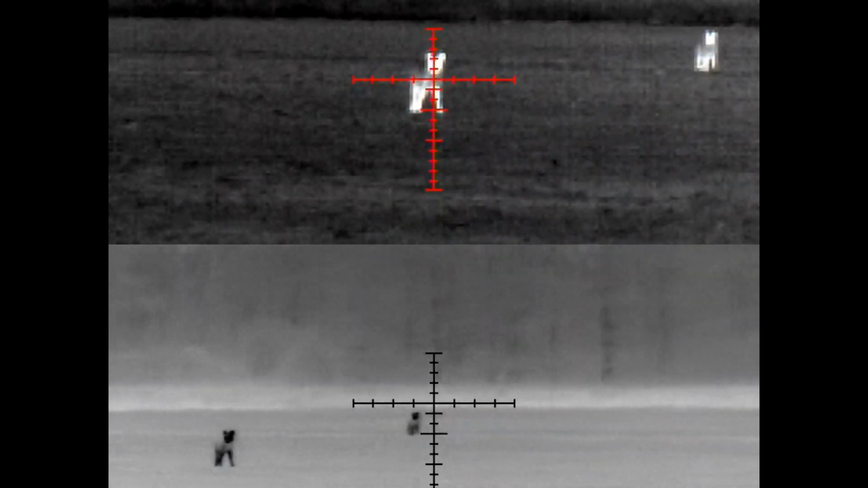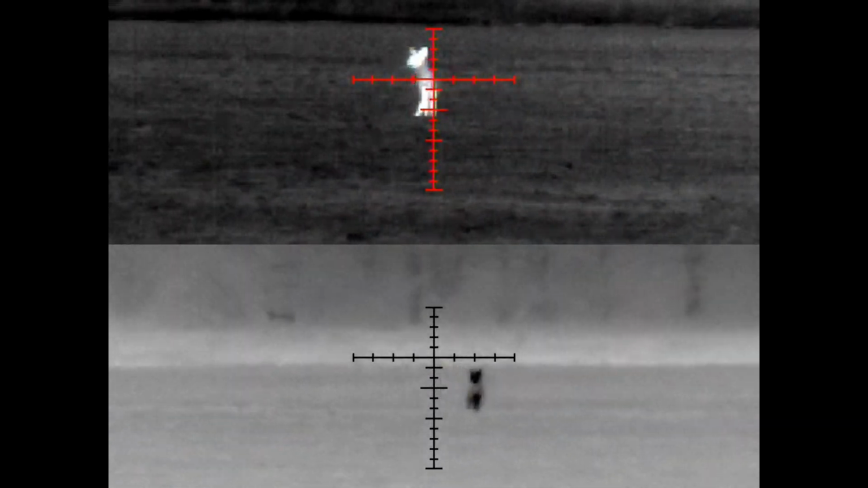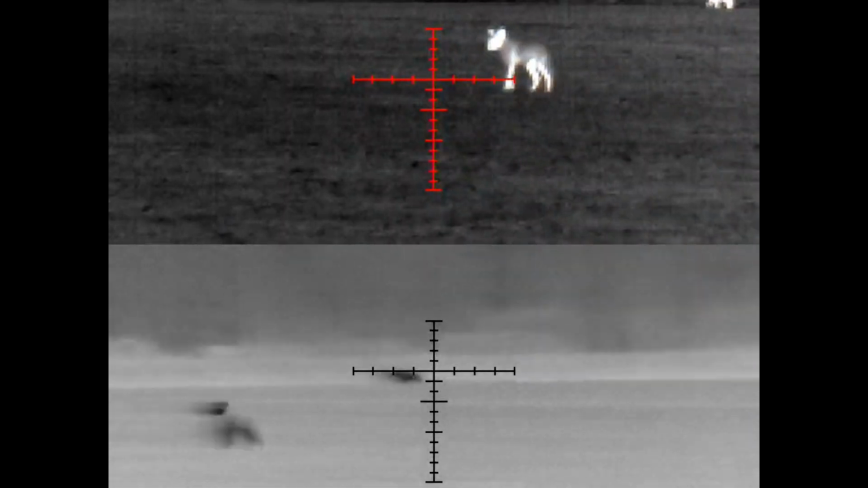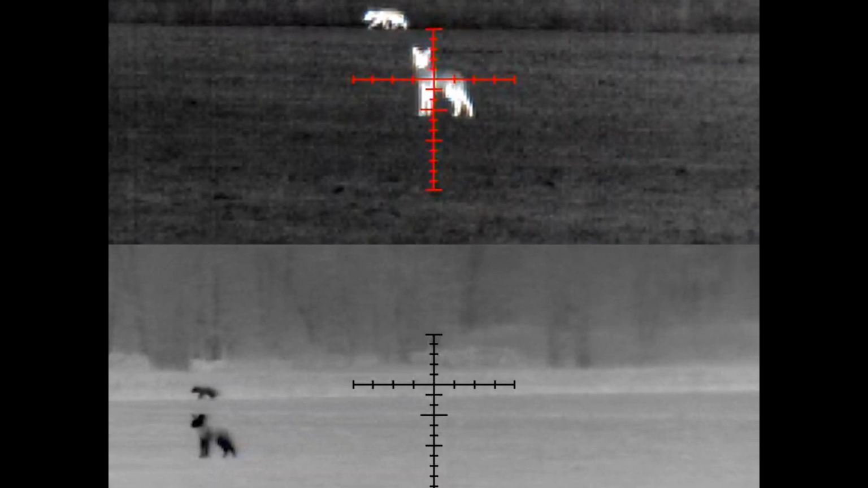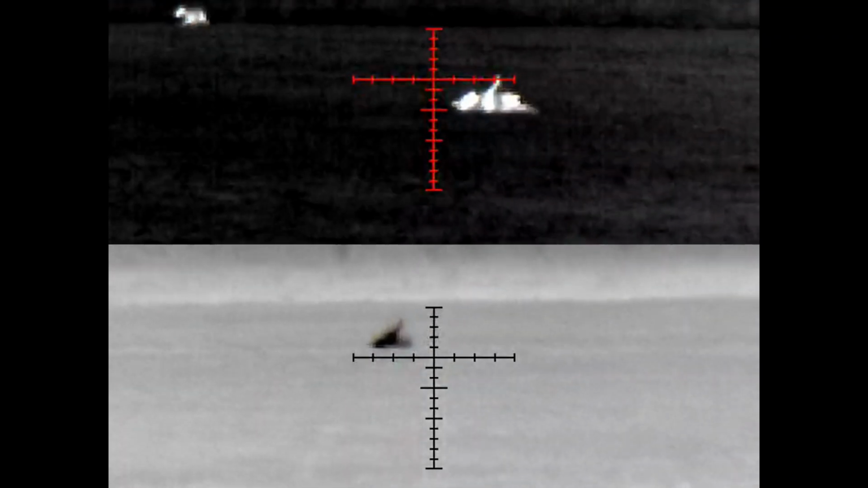You ready, Brian? You want to count? Hold on. You got the far one, Dad? You got the far one? One, two, three.